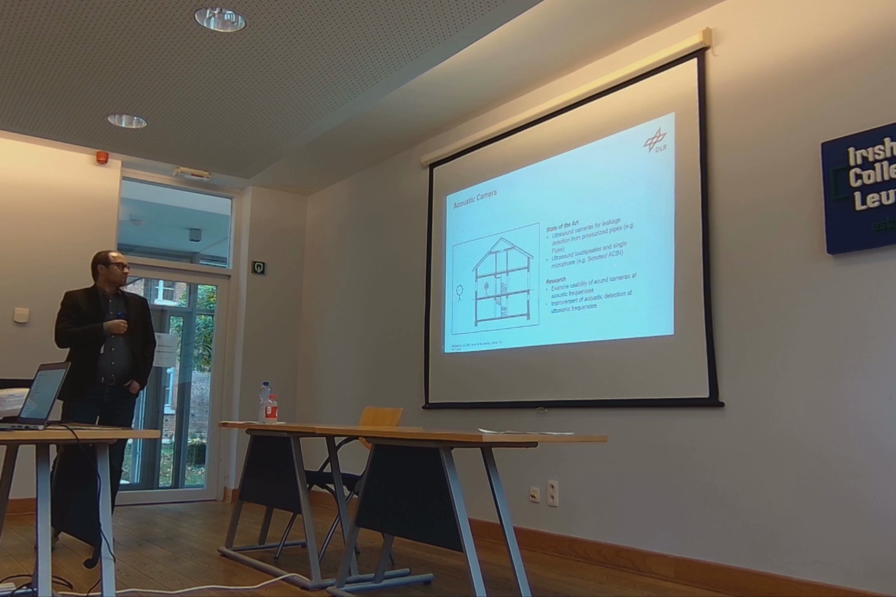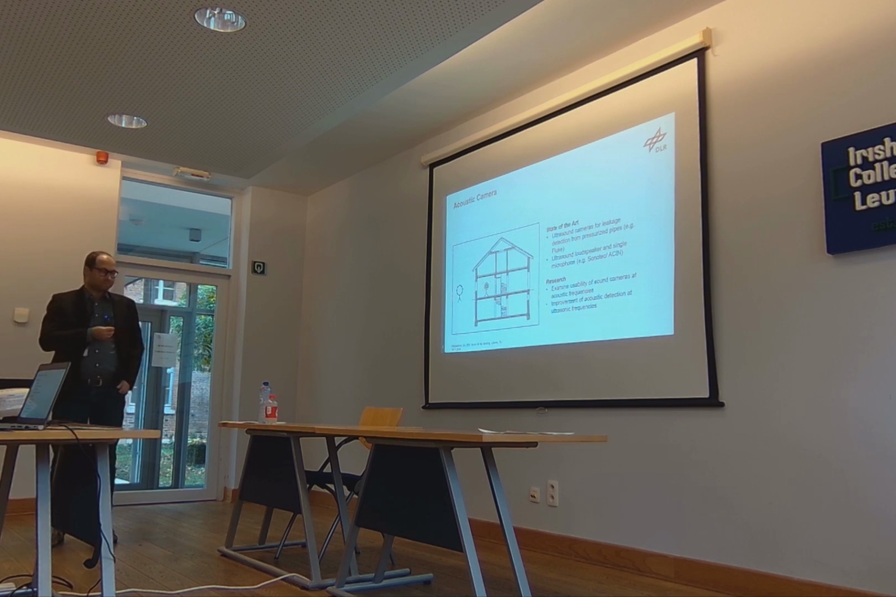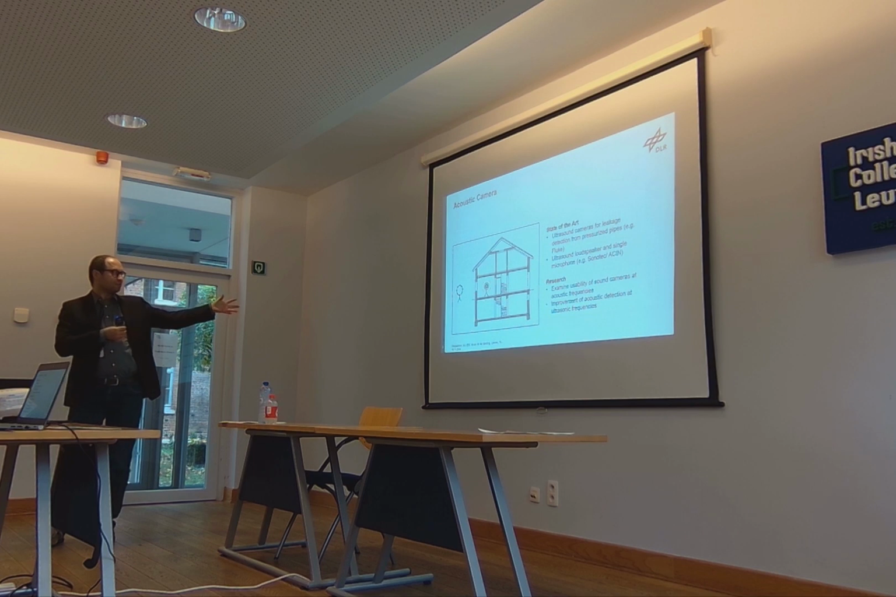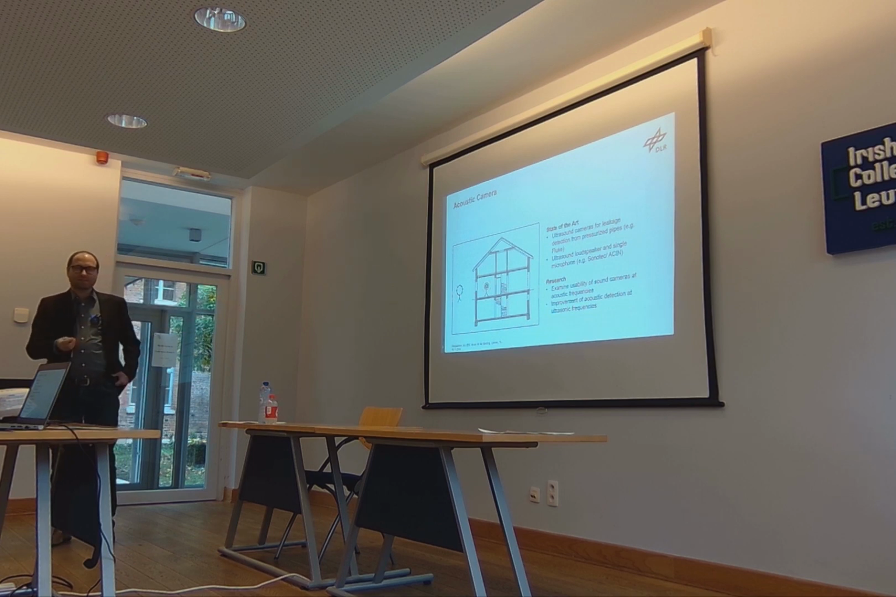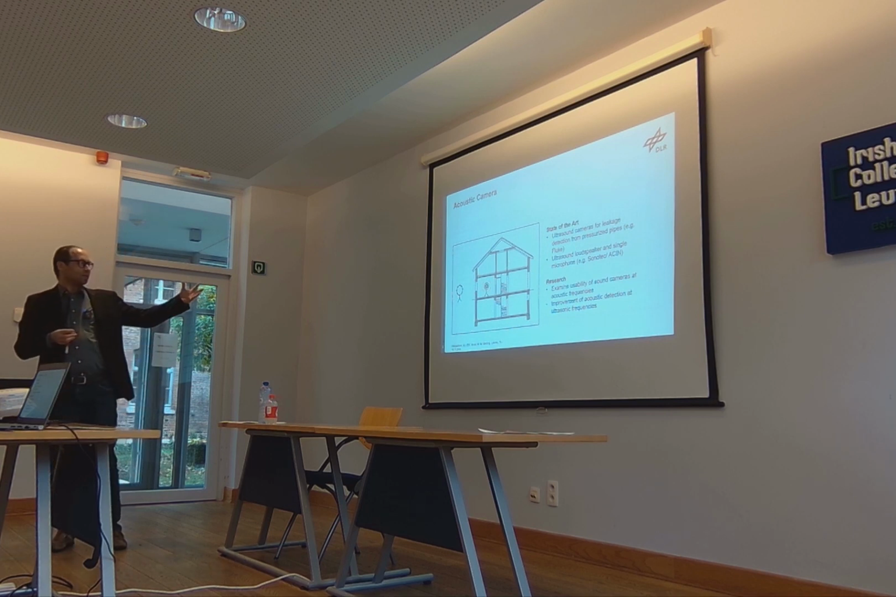So if you look at acoustic cameras, this would be the setup. We have a microphone array at the outside of the building and a sound source at the inside of the building. You could also switch it around, but this way you could image a bigger part of the facade at once.